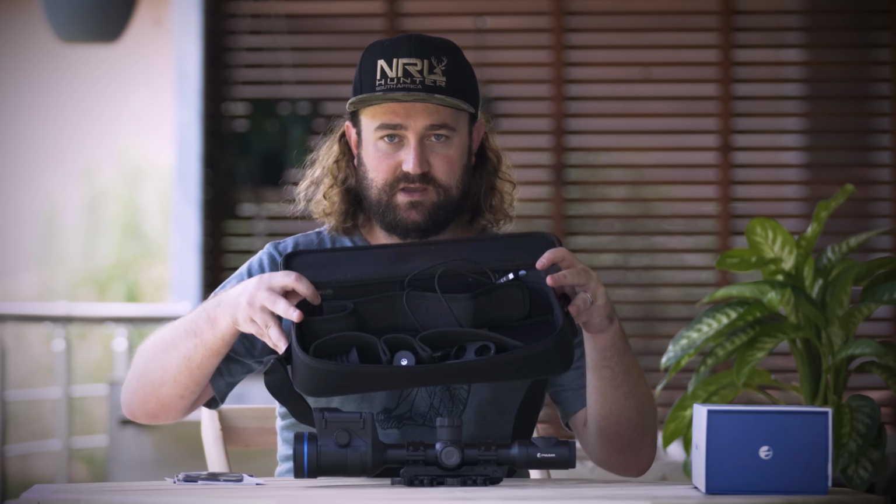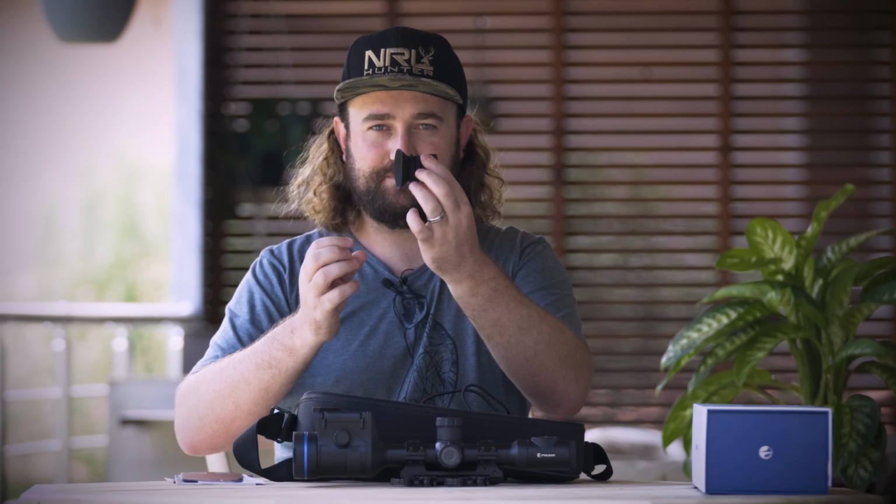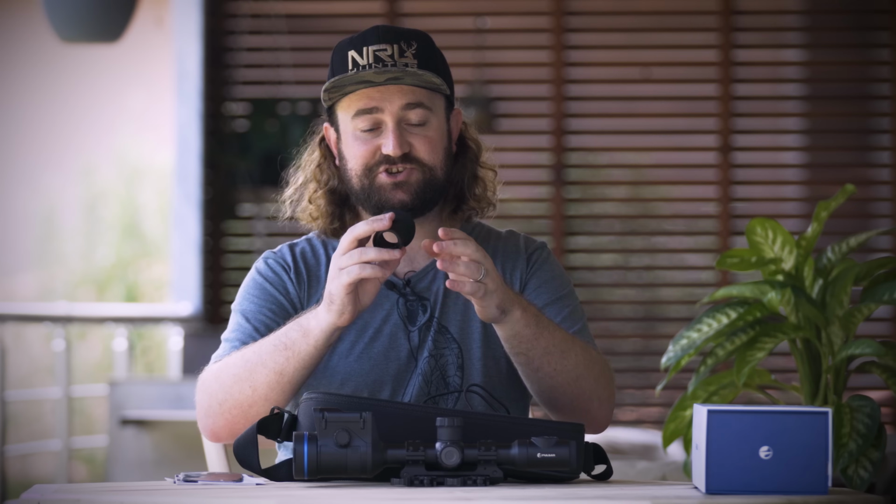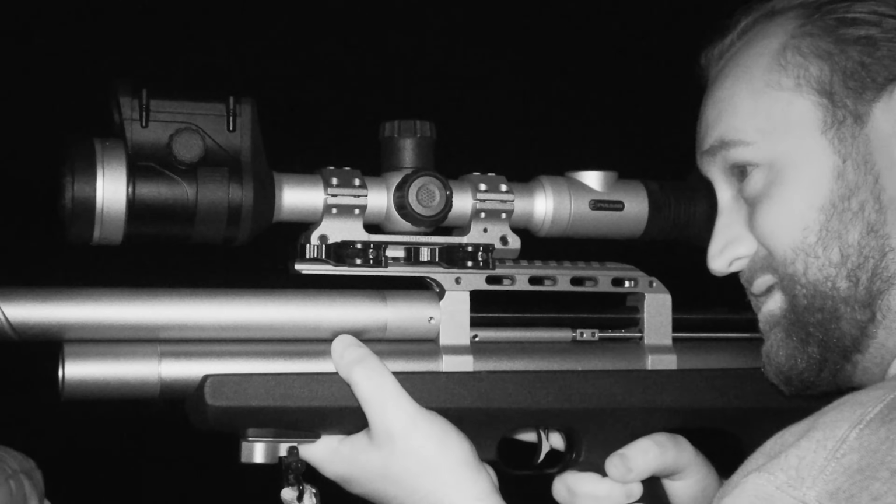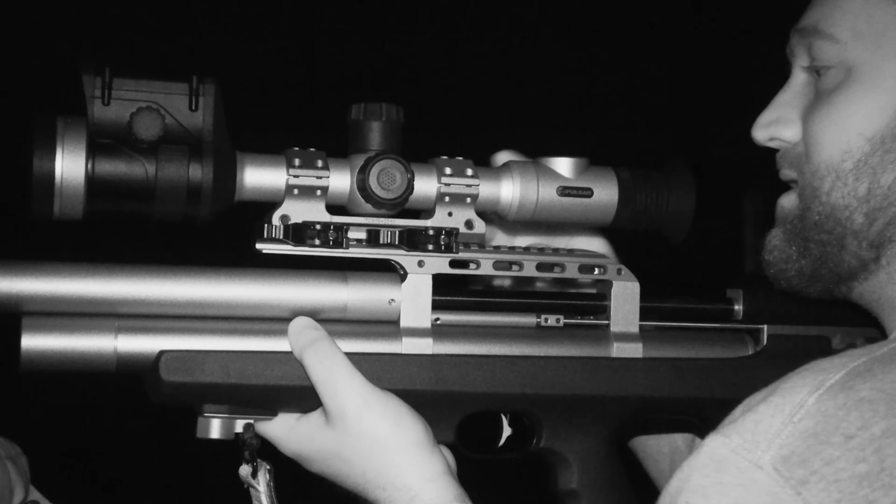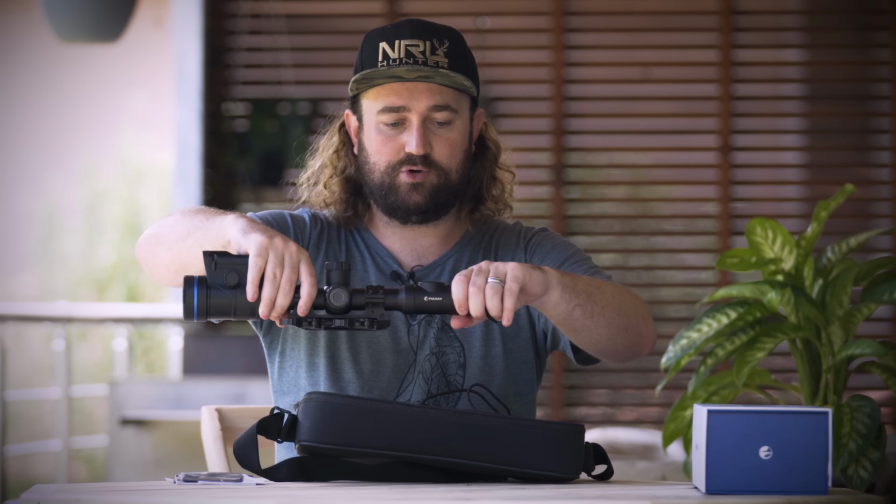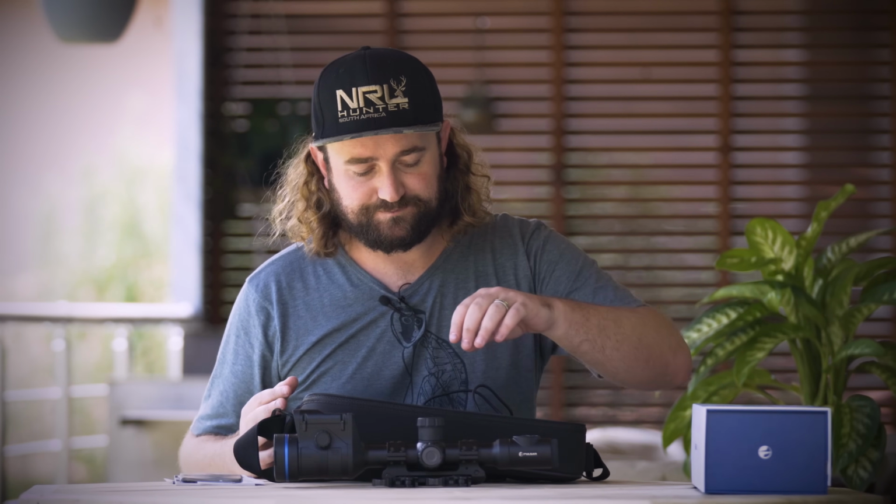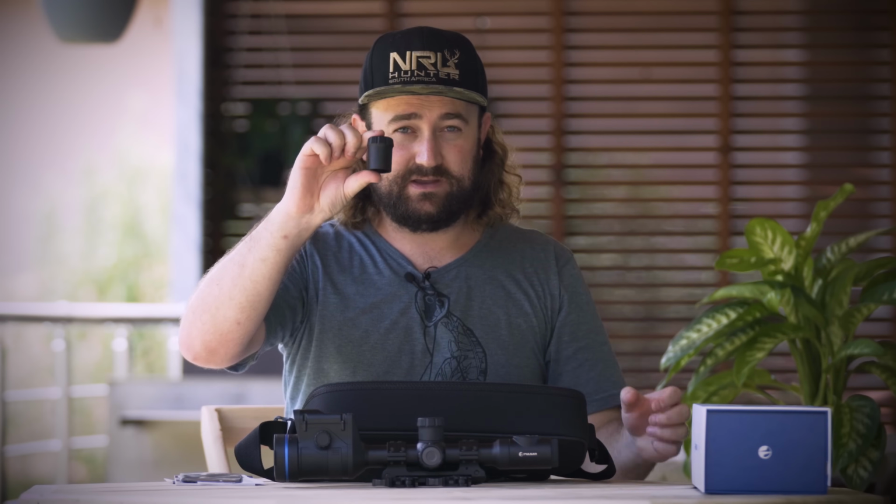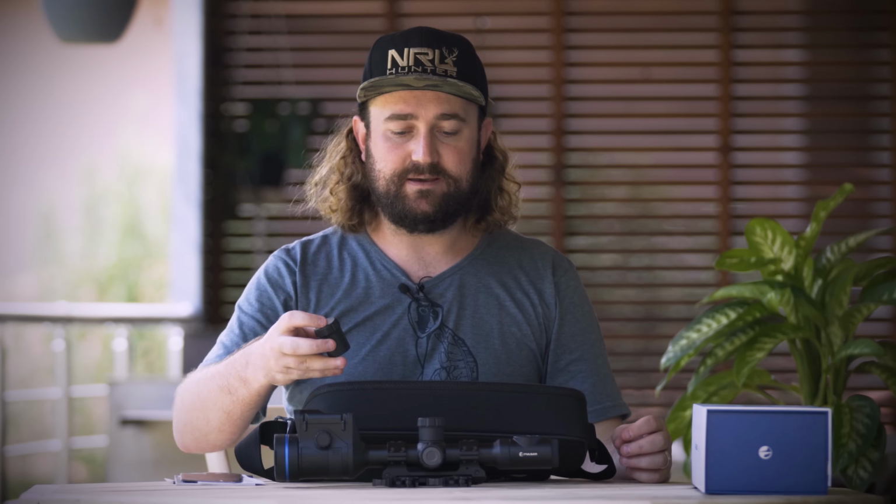So running through all of this, we've got a rubber magnetic eye cup. This is essentially to stop the glare from the screen reflecting off of your face and spooking animals. This is magnetic, so it just literally clips on here and it's not going to come off. I like this thing a lot, but I probably won't be using it a lot. We've got, I want to say a turret cap, but this isn't actually a turret.